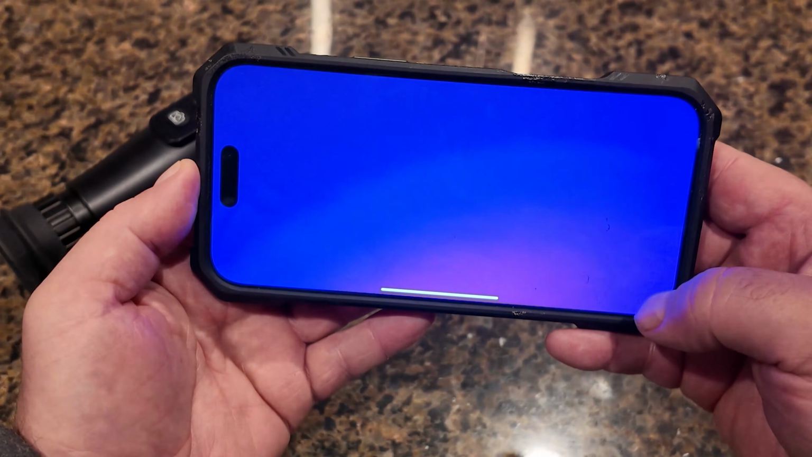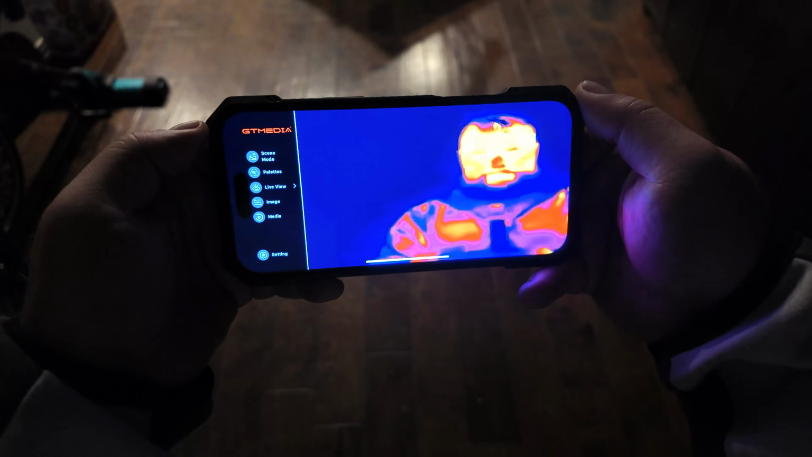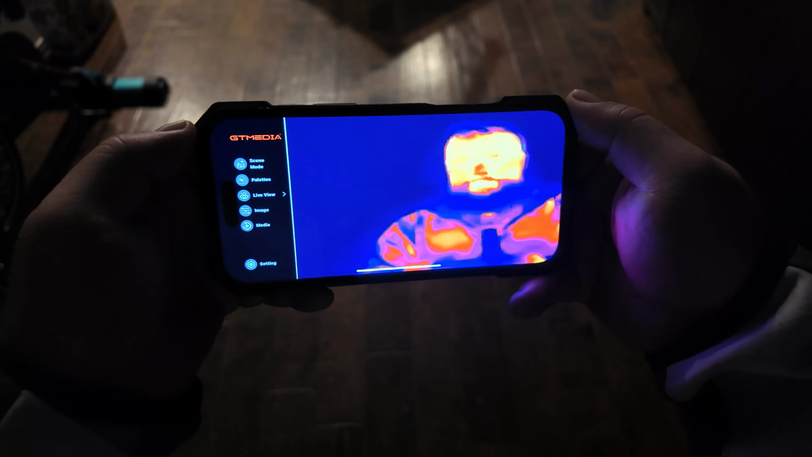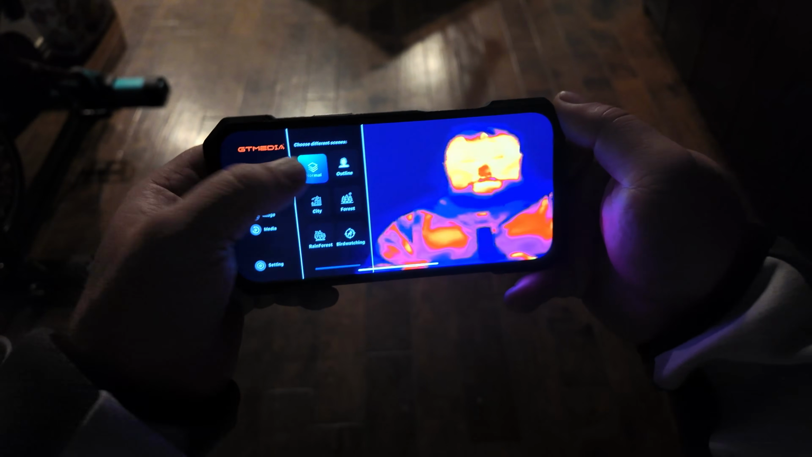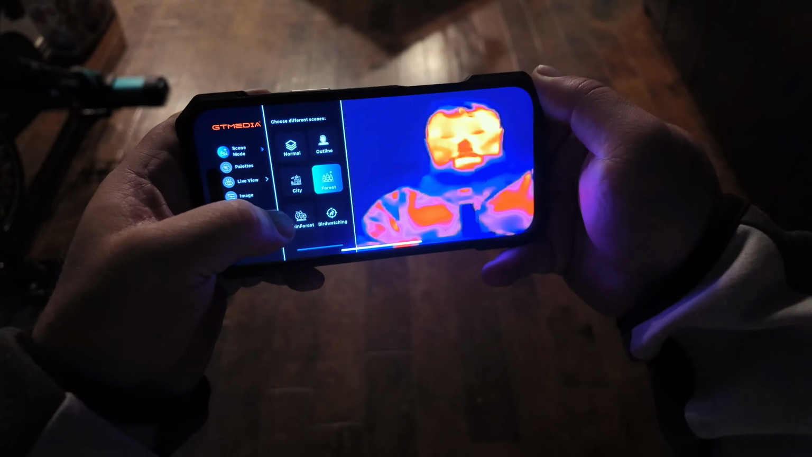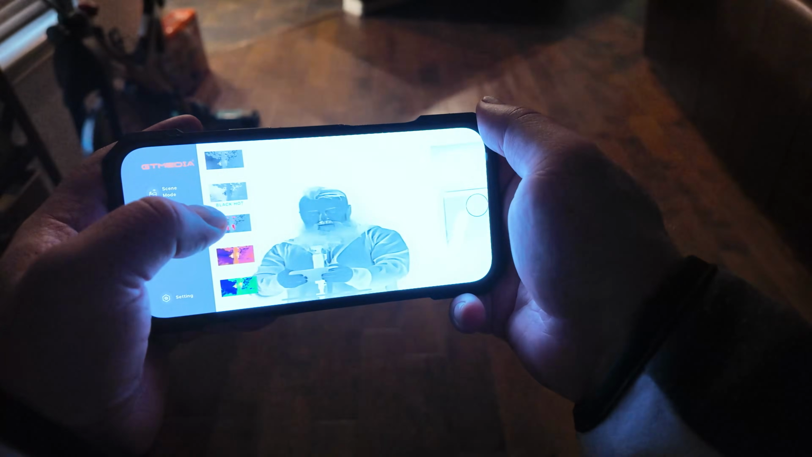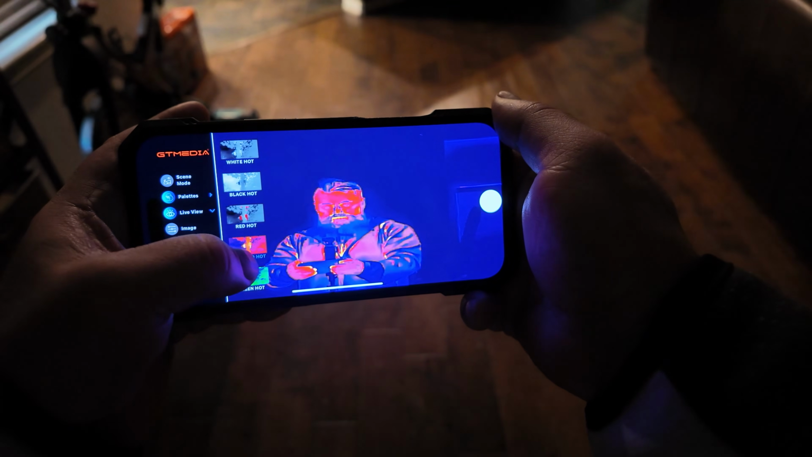It's that easy. Once connected, you'll have a live stream straight to your phone, with all the controls that you previously had in the other menus. Some of these may be a tad easier to get to, and definitely quicker. And there's obviously going to be a slight delay, but it still seemed incredibly responsive. And I found some other controls that I didn't notice in the previous menus.